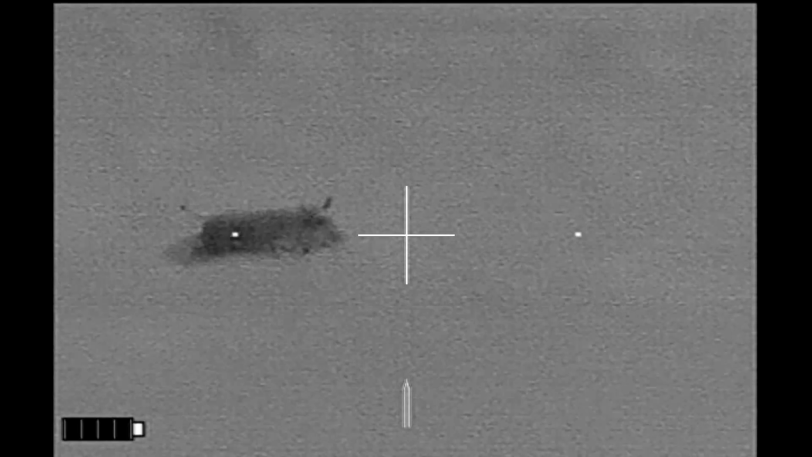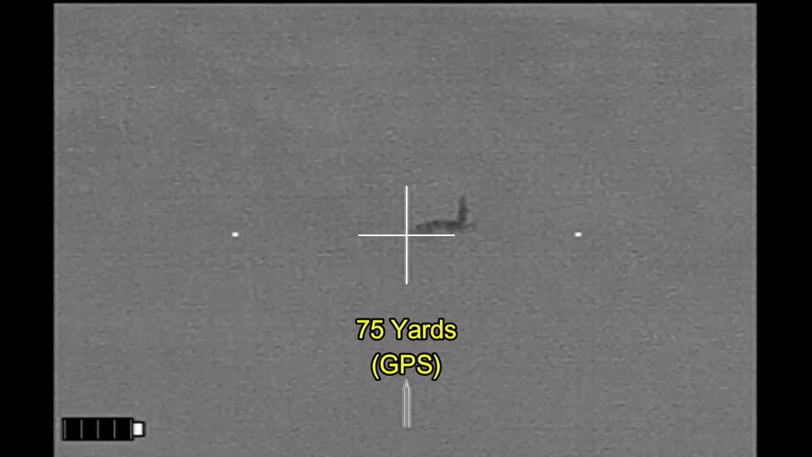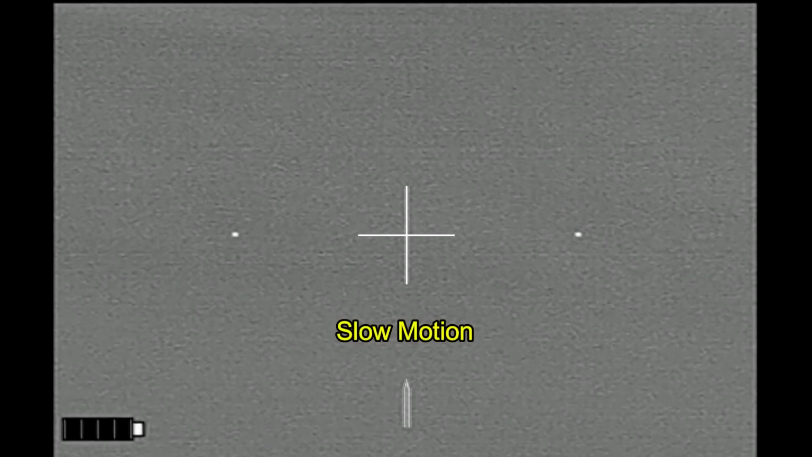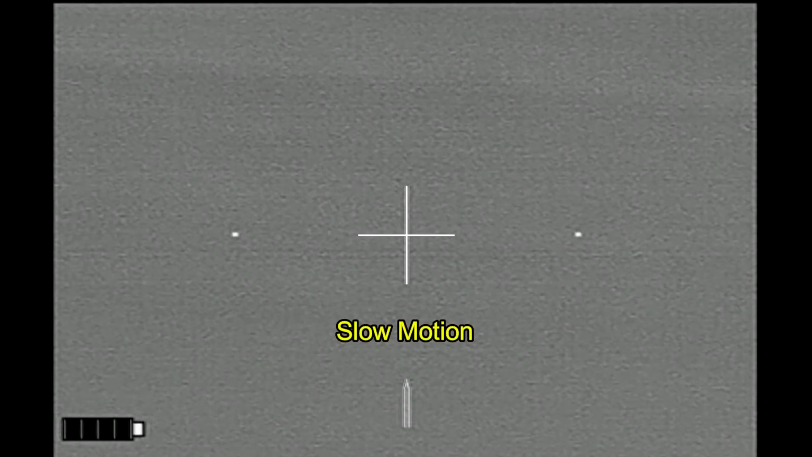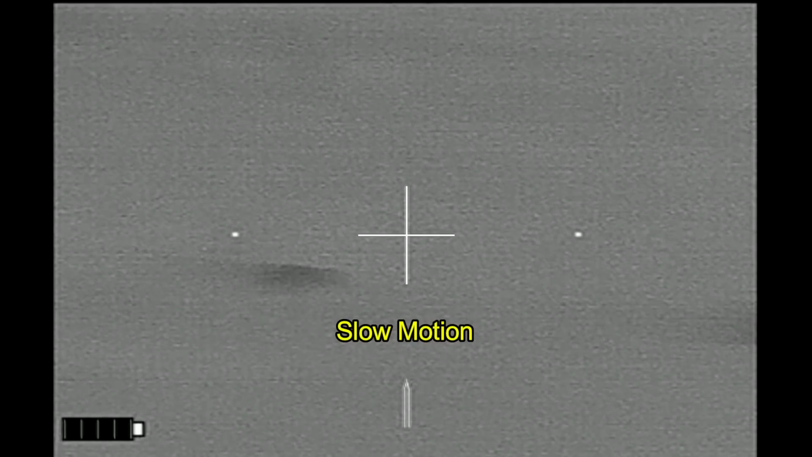Here comes one now. He runs by the cattle. And he's down there, and I missed that third hog as I went scanning back to look for it. I scanned by too quickly. So here's the slow motion. So you can see I scan right by it as he's running off to the right.